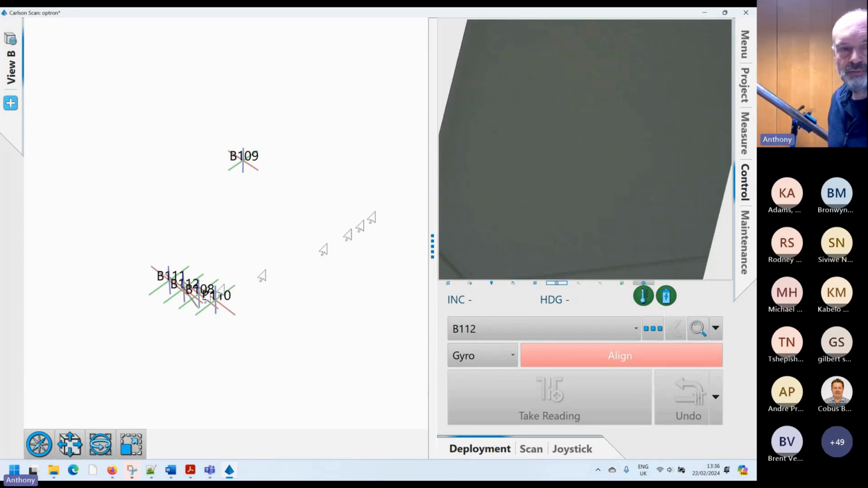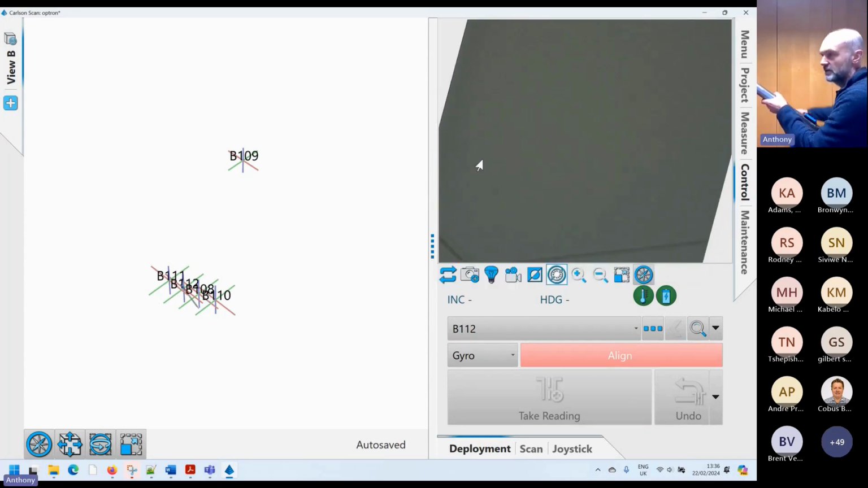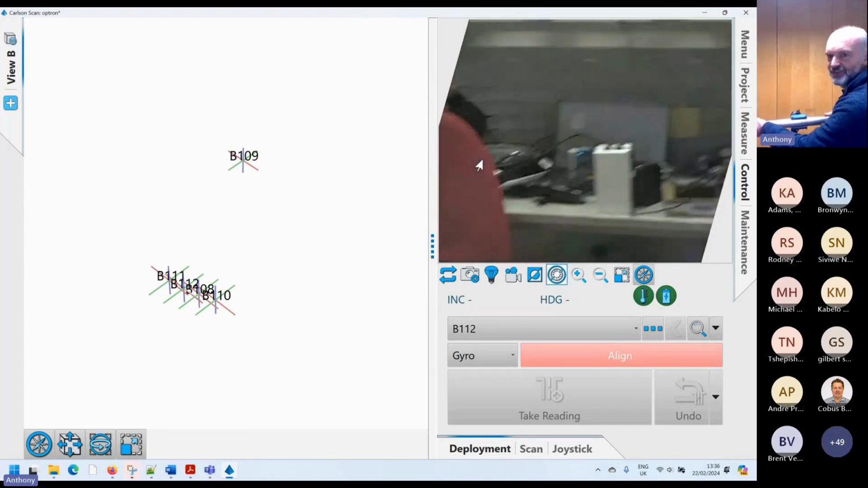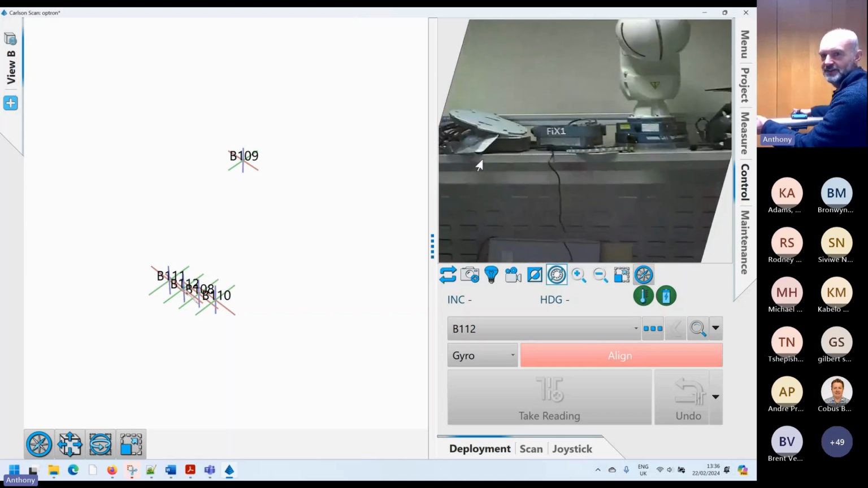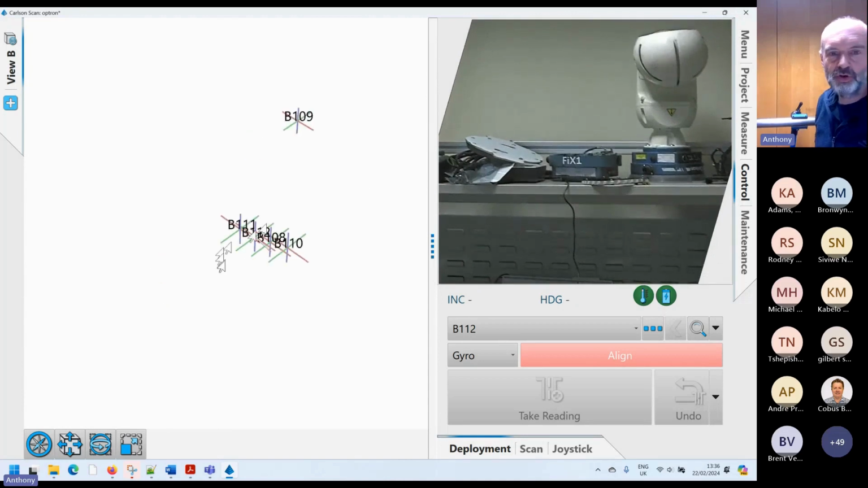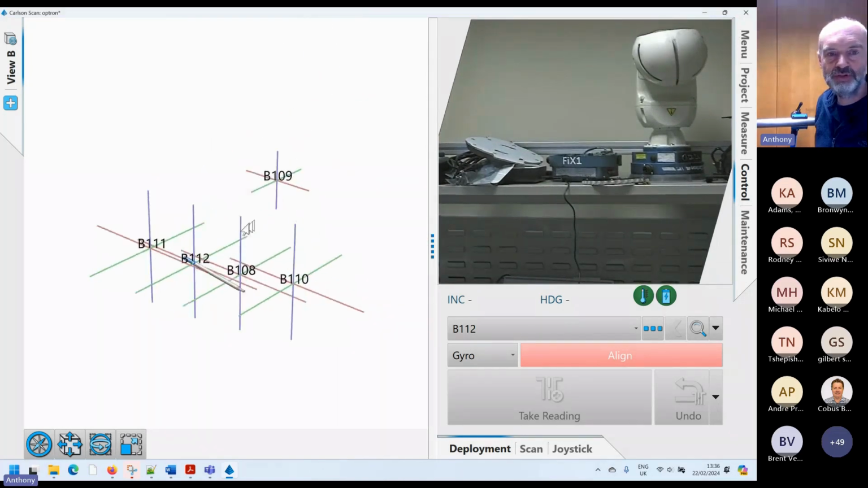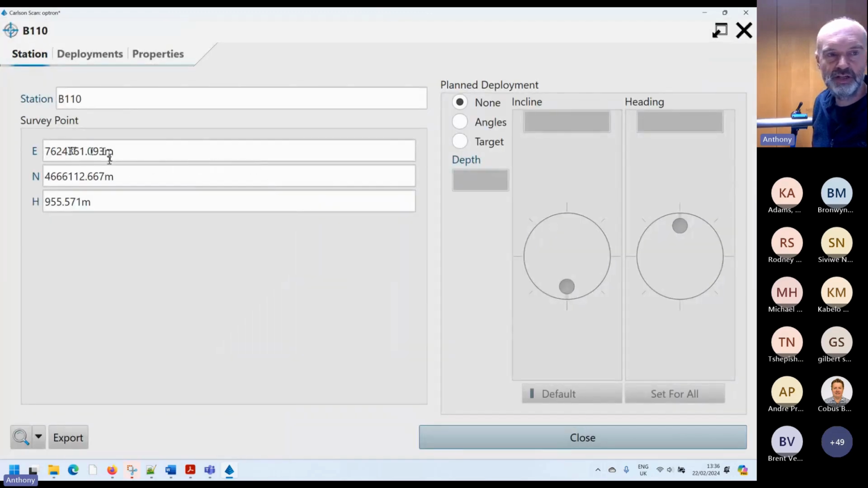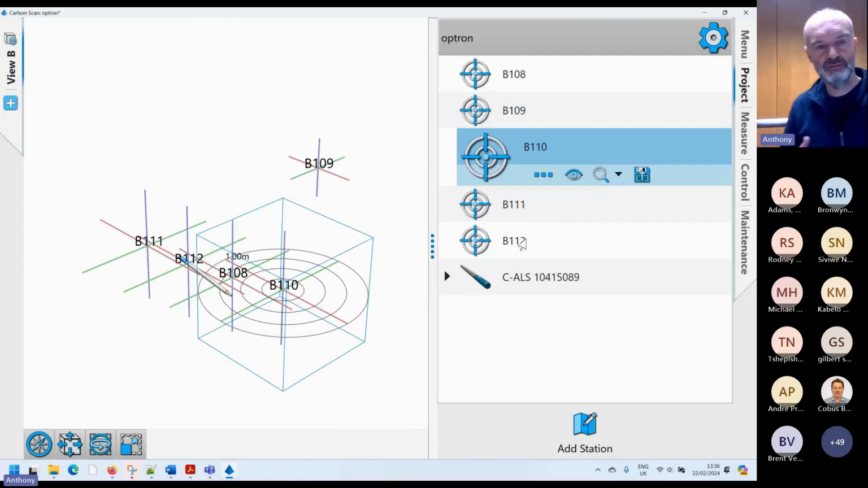And so in this corner, you can see the video. You'll see my very, very messy office. Not much to see, unfortunately, but you can see kind of what's going on there. And on the right, these are all the collar positions that I've imported into the project. So if I go to my project, each of these is one of the collars, and if I click on it, I can see these are the coordinates that have been surveyed in. If you don't know the coordinates ahead of time, you can survey them afterwards and just enter the details after you finish. That's okay.